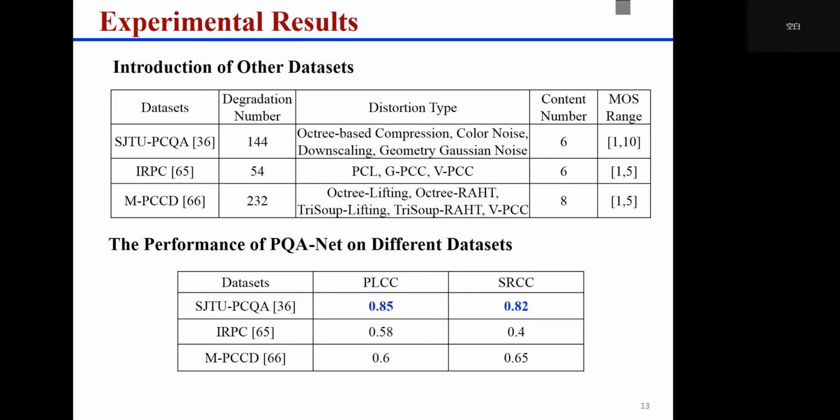To fully test the performance of PQA-Net, we also conduct further experiments on other subjective datasets. The subjective datasets are briefly introduced in the above table. Detailed experiment results are given in the below table, from which we can see that the performance on the RRPC dataset is the worst.